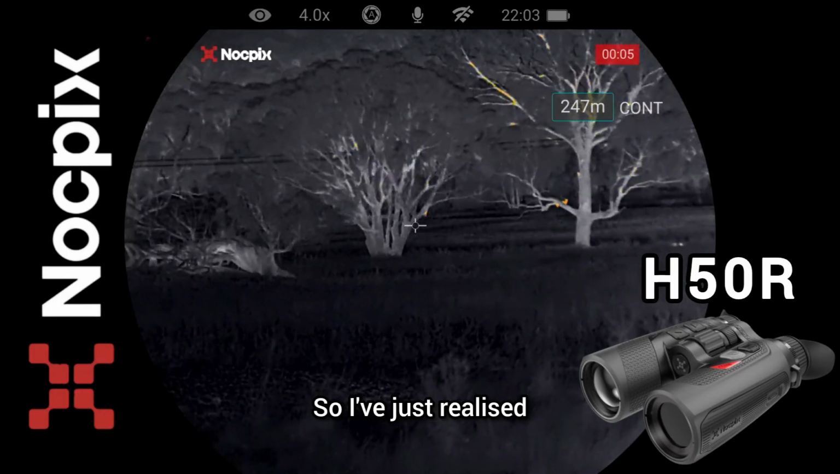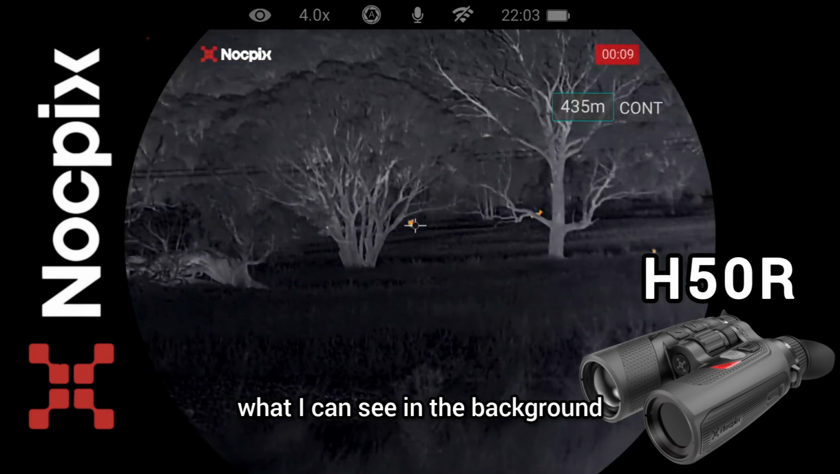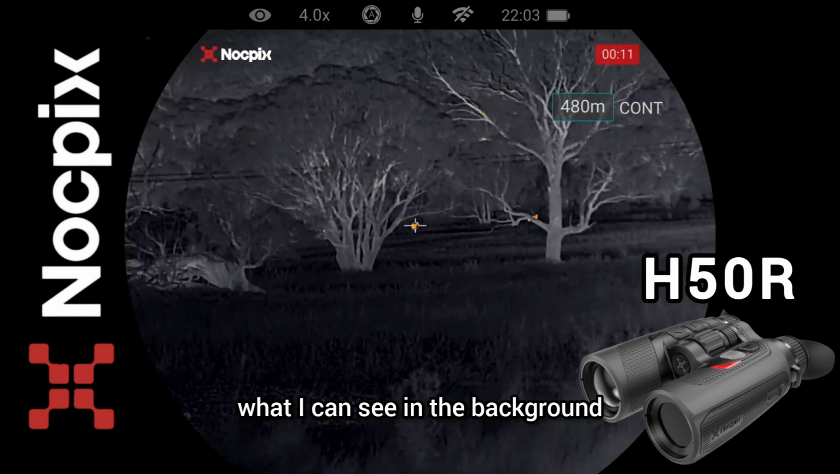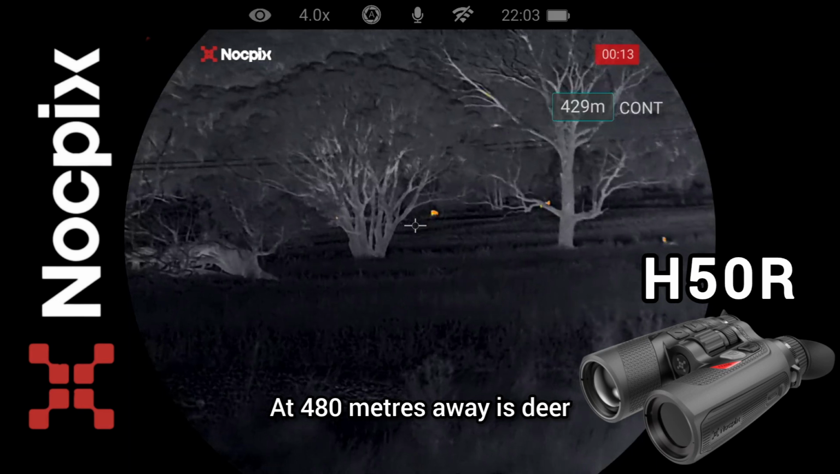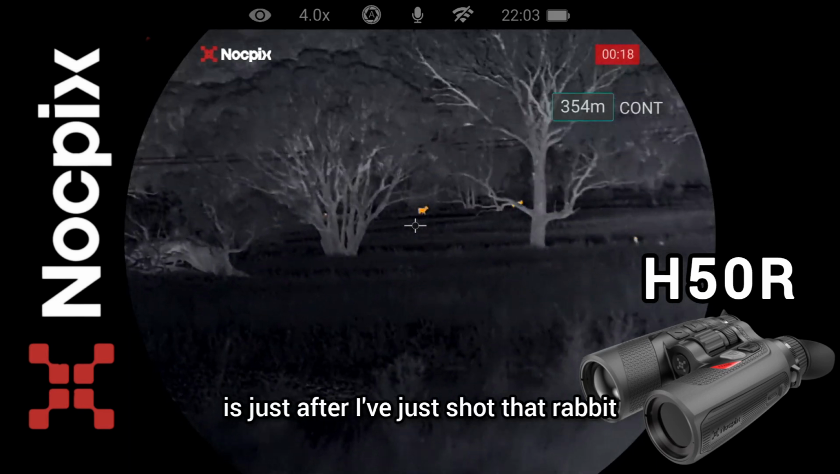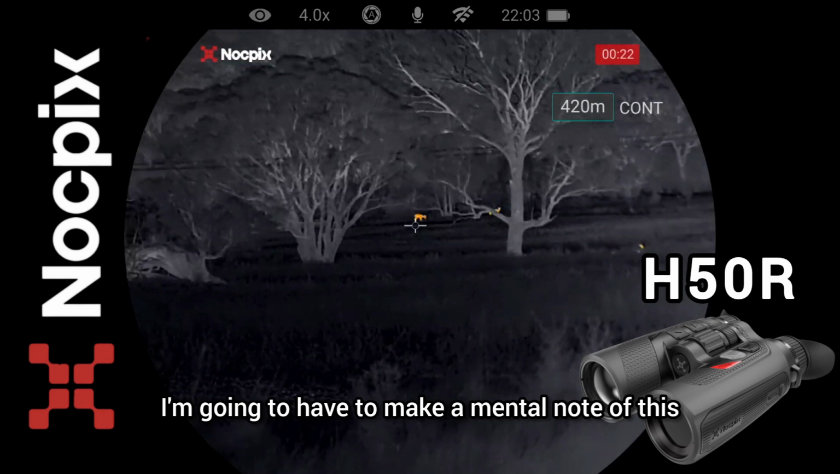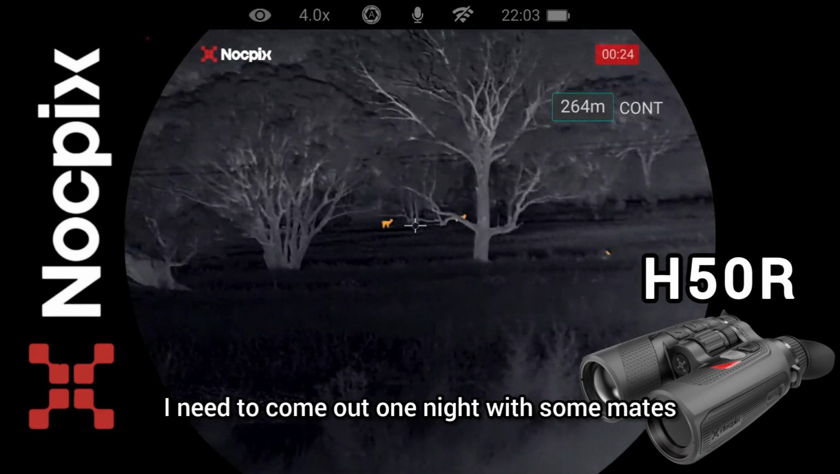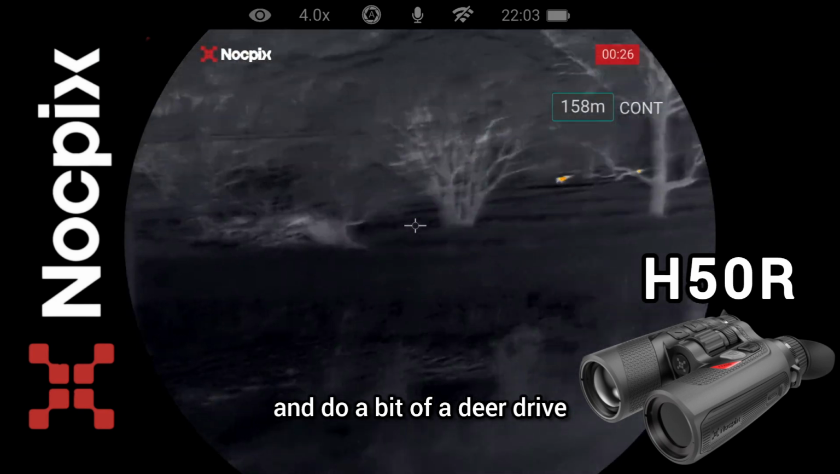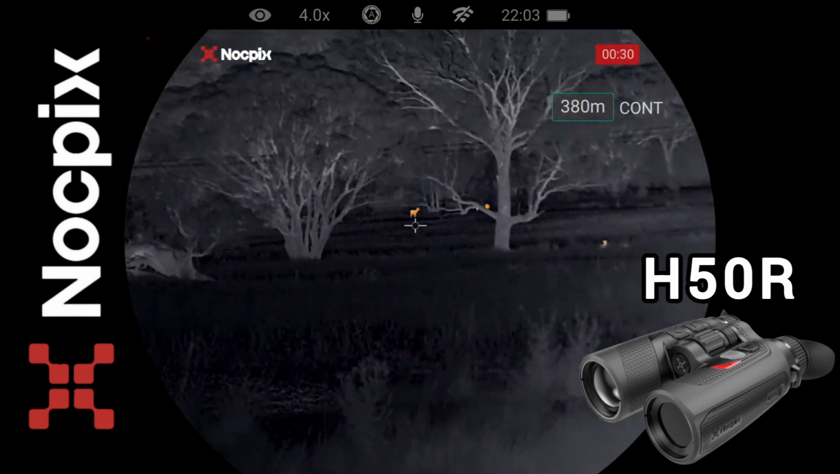So I've just realised what I can see in the background at 480 metres away is deer. This is just after I've shot that rabbit. I'm going to have to make a mental note of this. I need to come out one night with some mates and do a bit of a deer drive, and that paddock will be the place to be.